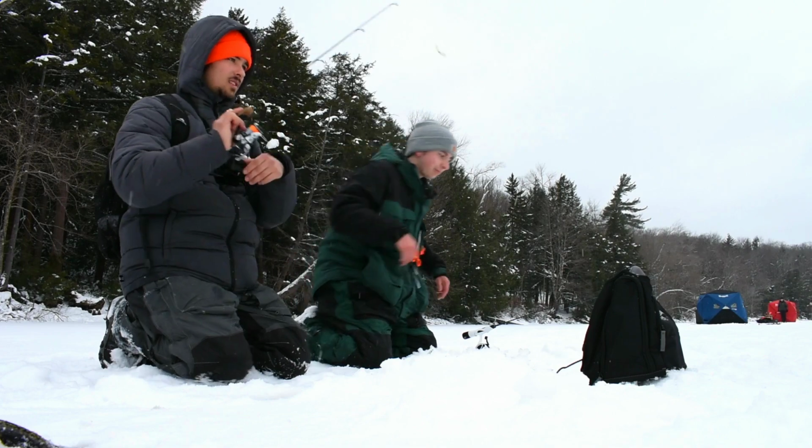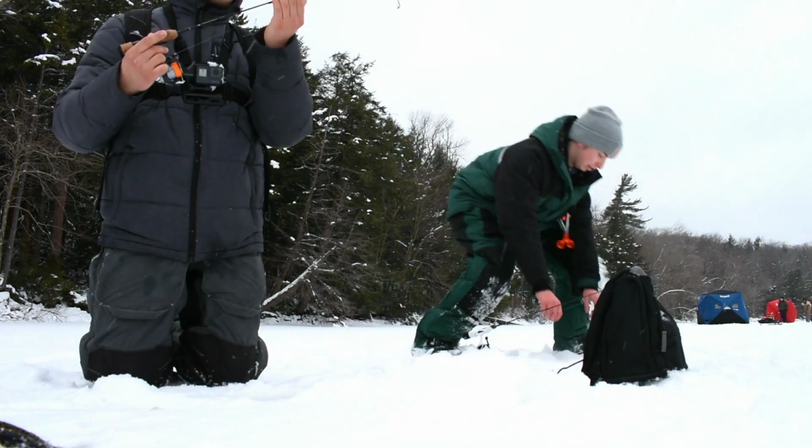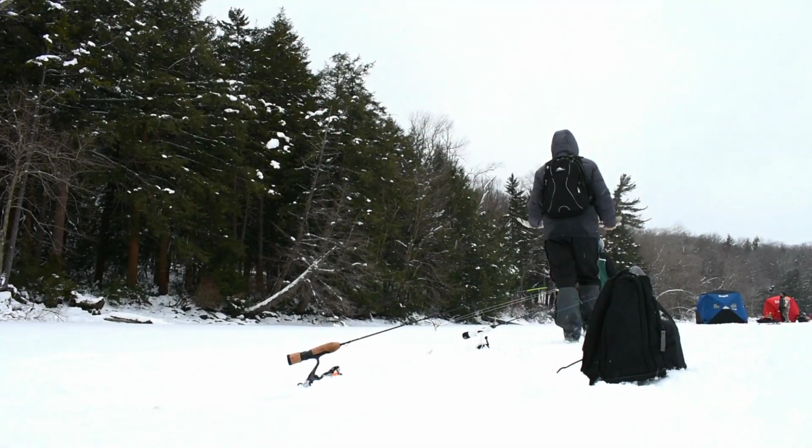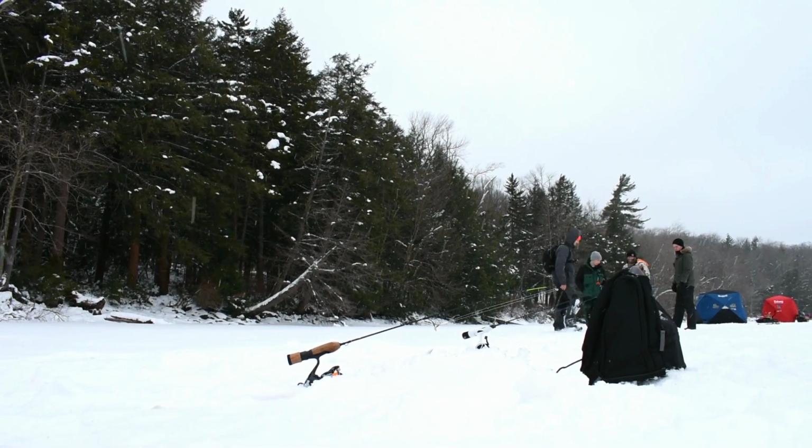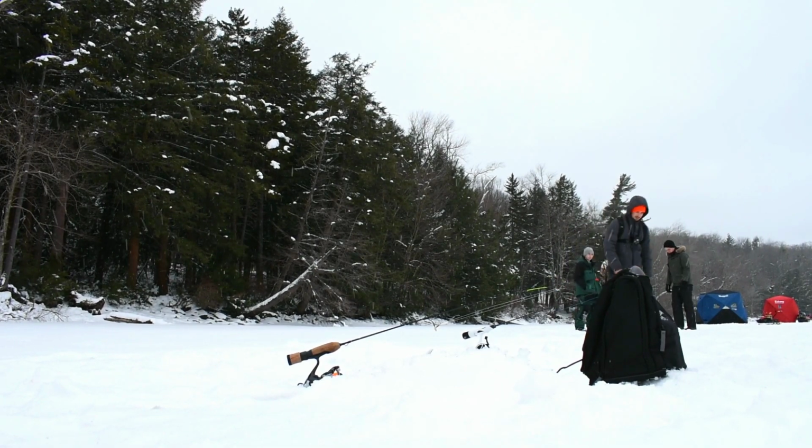Oh, we dropped down. I'm gonna put these in a pile again. Try this one. Yeah, this is the one we caught most of them. Let me turn my camera off.